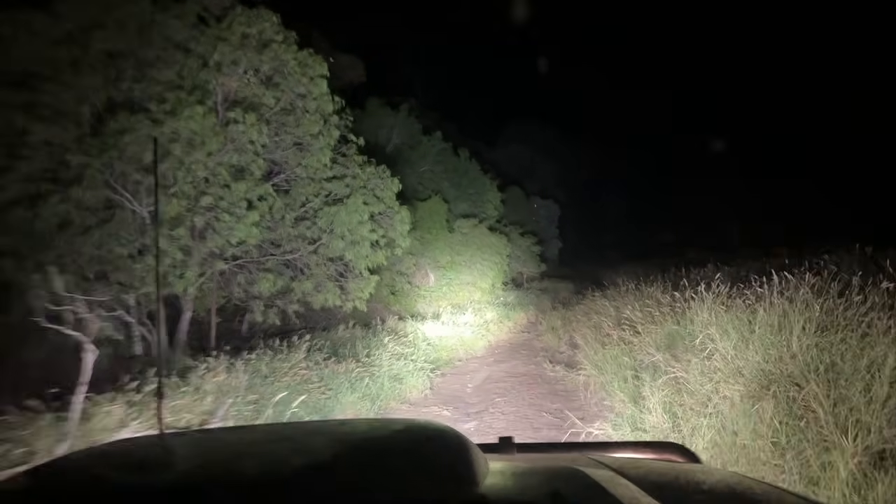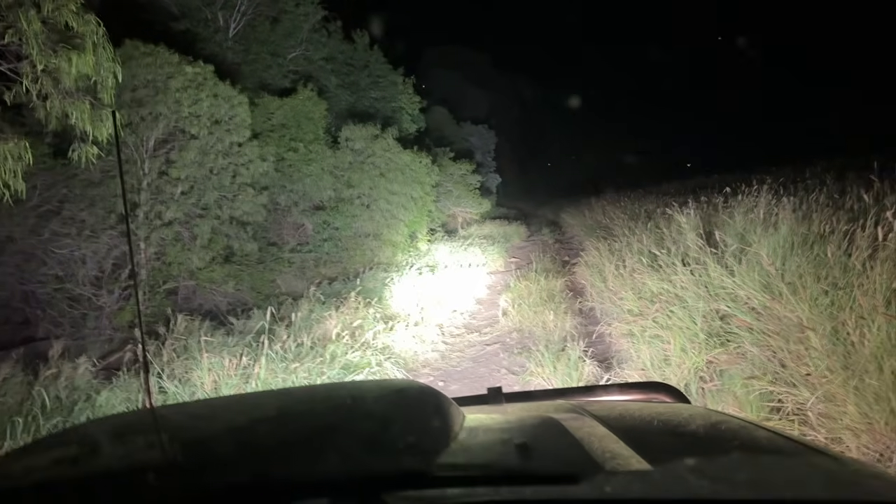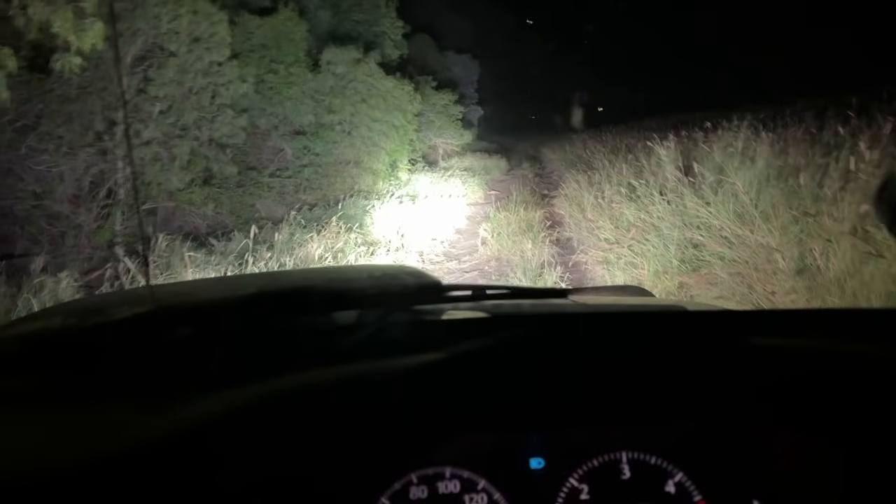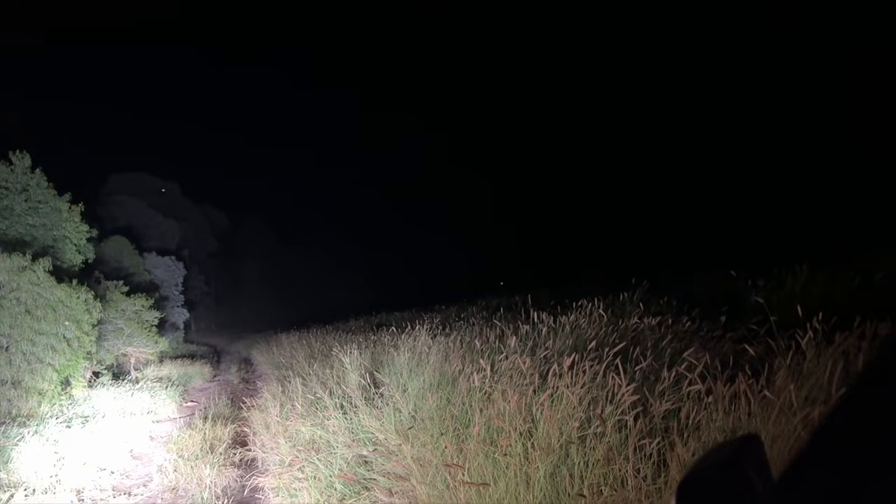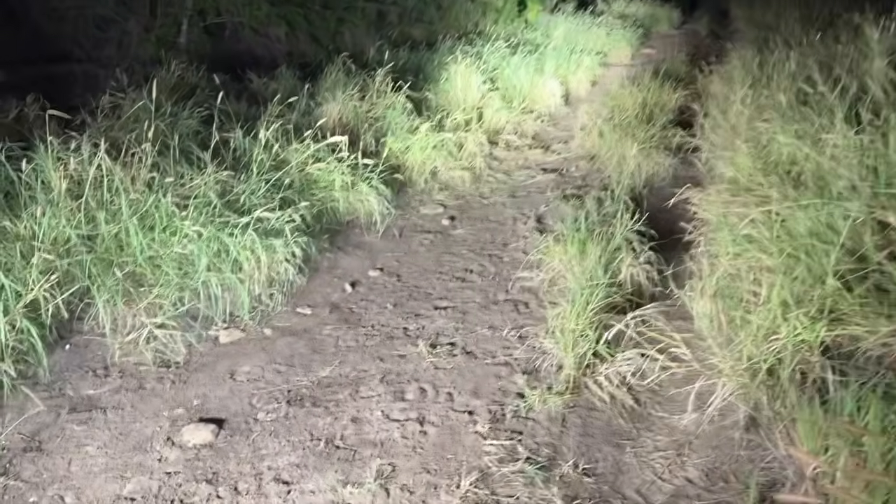So far, no movement here. Let's get out and check them. What can you see in the thermal, Ben? Anything up ahead? Right.